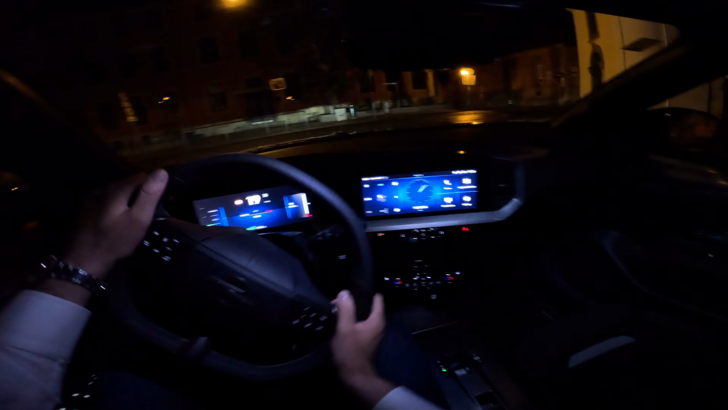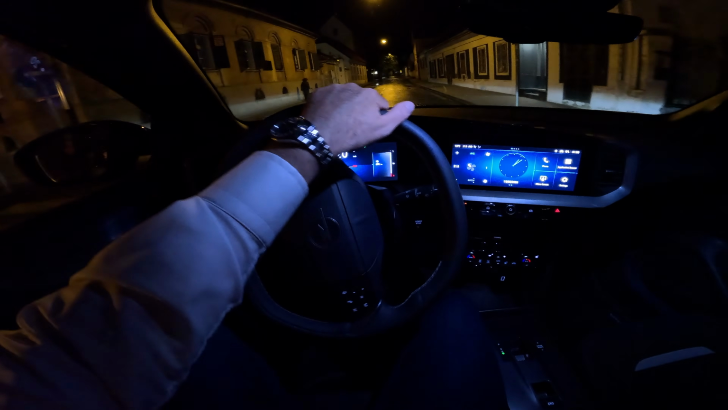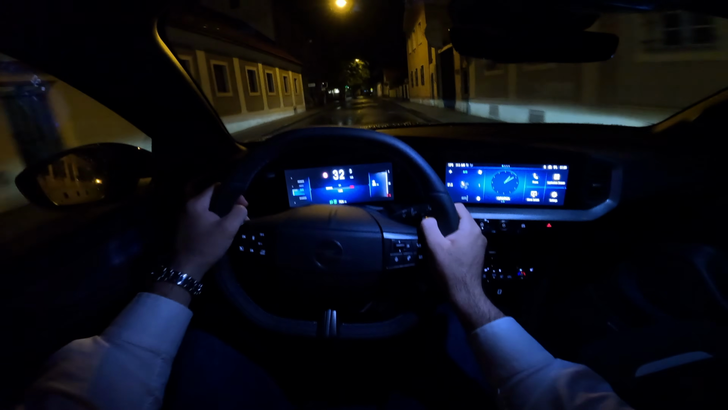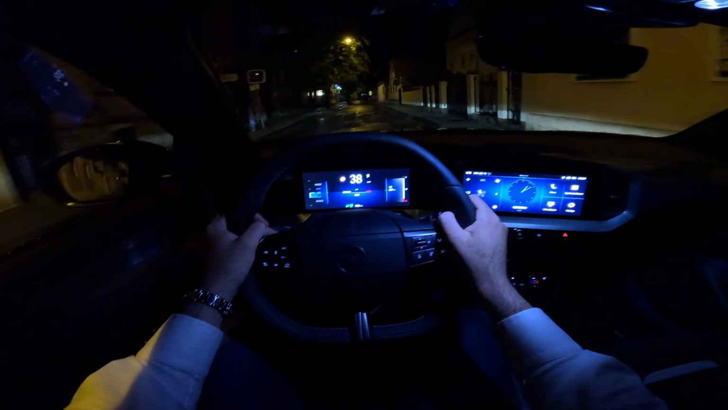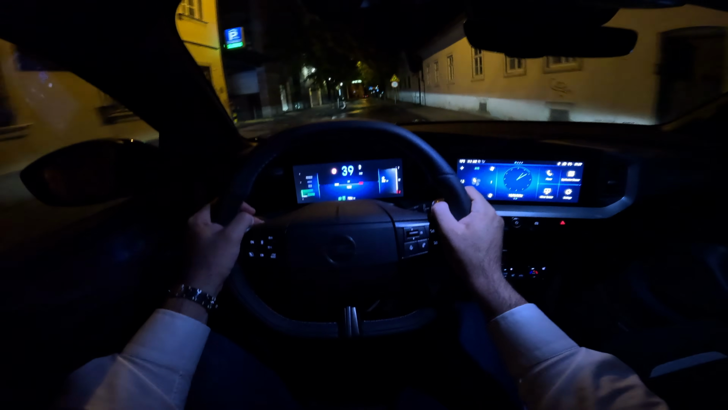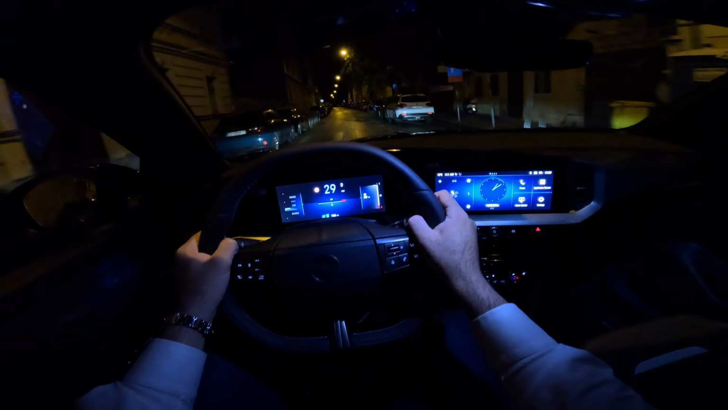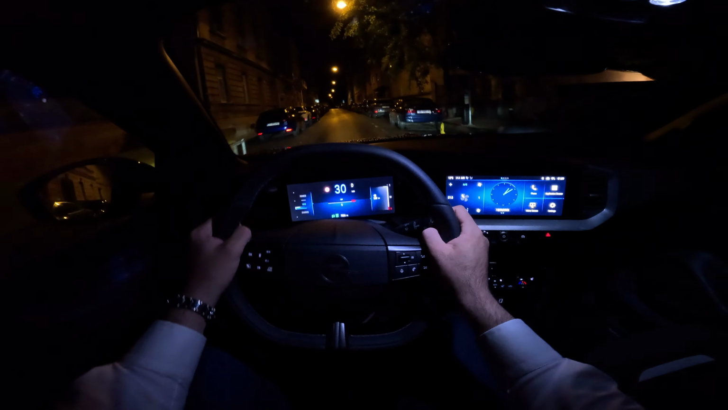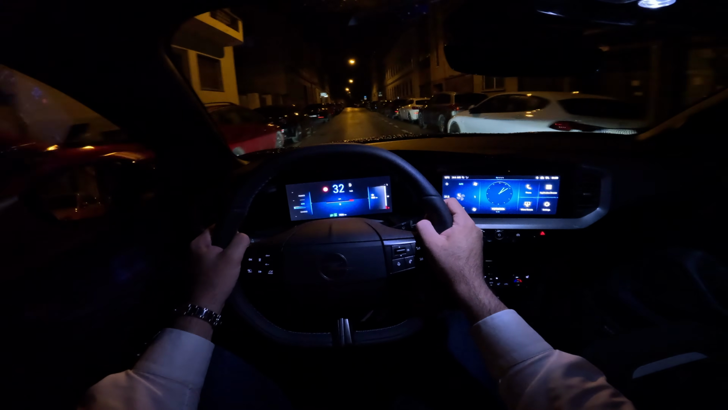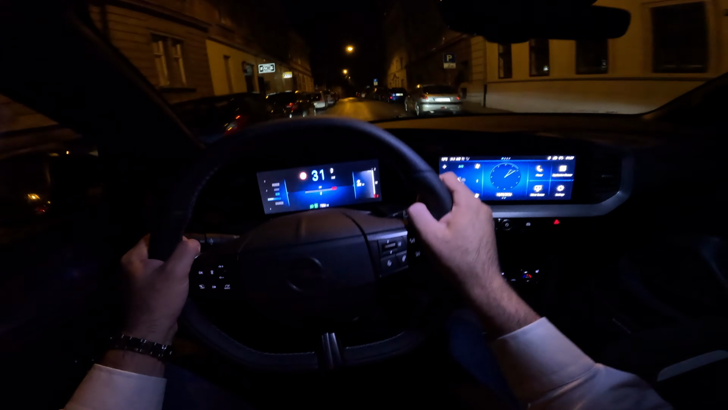So this is, again, the 48-volt hybrid, but the electric side of it is pronounced, and yeah, you can drive with just electric power. So RPM 0.